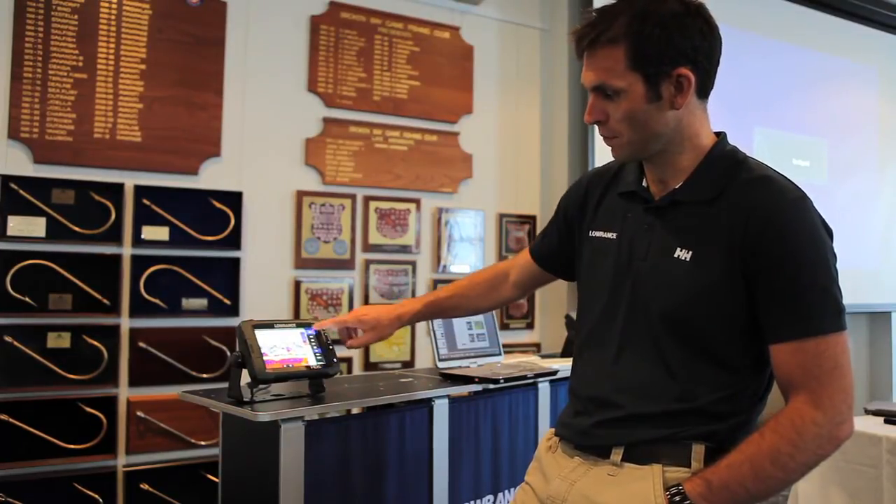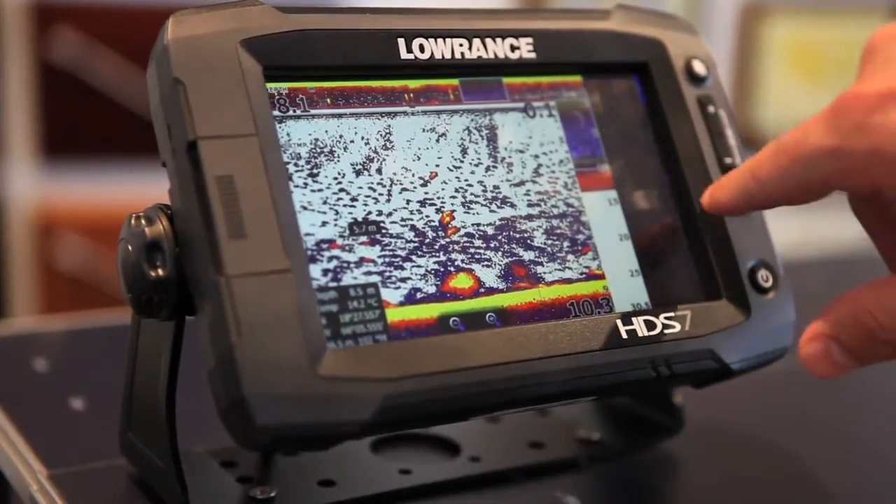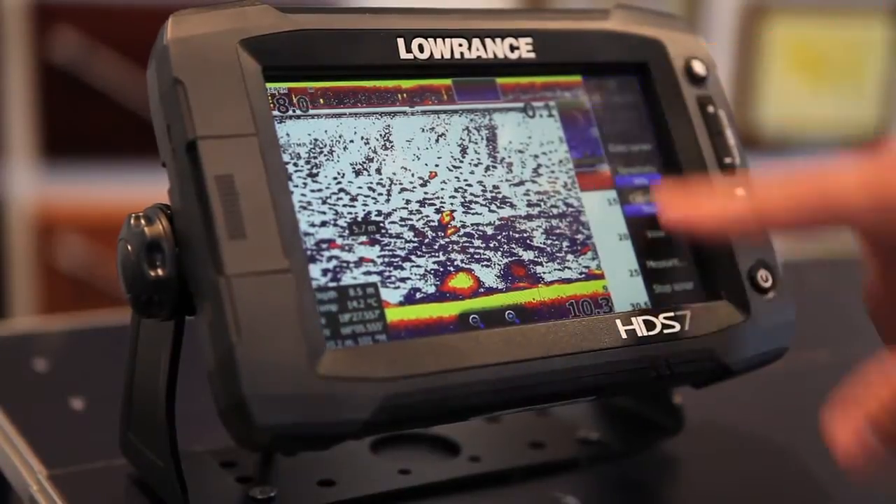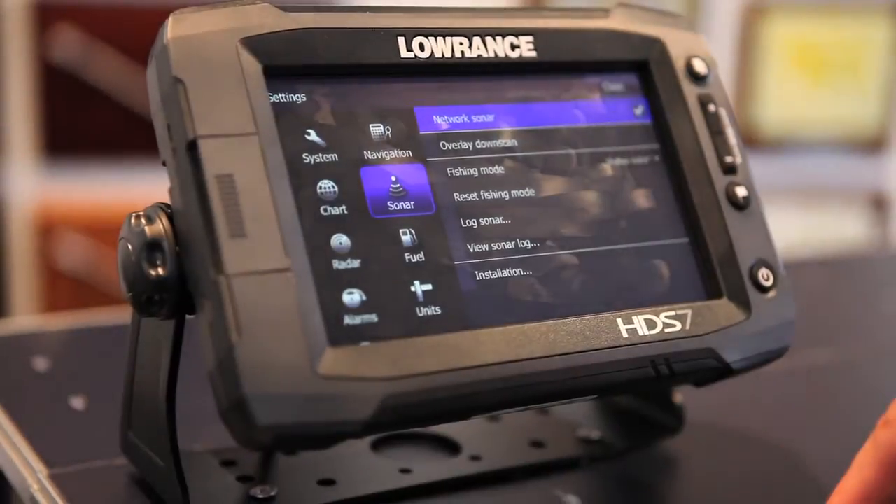Same with the range. Another new feature about the product is if you want to get into the settings, it's really easy now. You simply see the little blue line up the top, you grab it and you drag it down and you push settings, and you're into the settings for that particular function you're in.